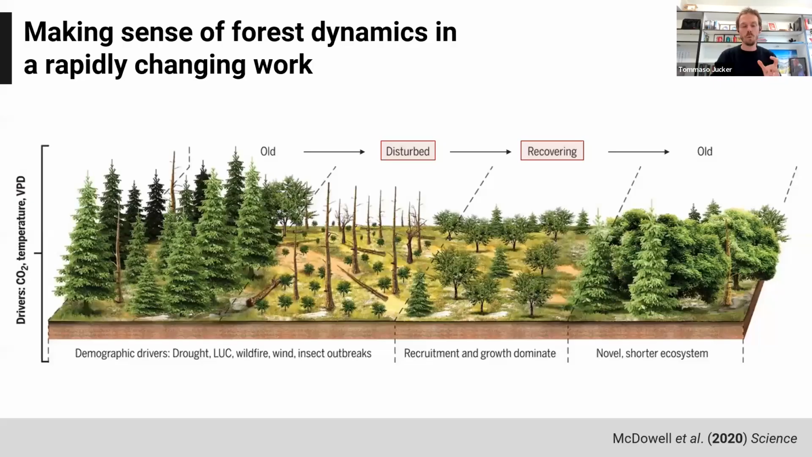And I'd argue that to do this kind of research justice, we can't ignore what's encapsulated beautifully in this diagram from this review paper from Nate McDowell, which is really arguing that we need a clear framework for understanding how the dynamics of forest ecosystems are responding to multiple different pressures of global change. These might be drought, land use change, wildfires, insect outbreaks, and all of their interactions. If we want to understand the structure and function of ecosystems going forward, we need some kind of predictive framework that fits into this scheme.